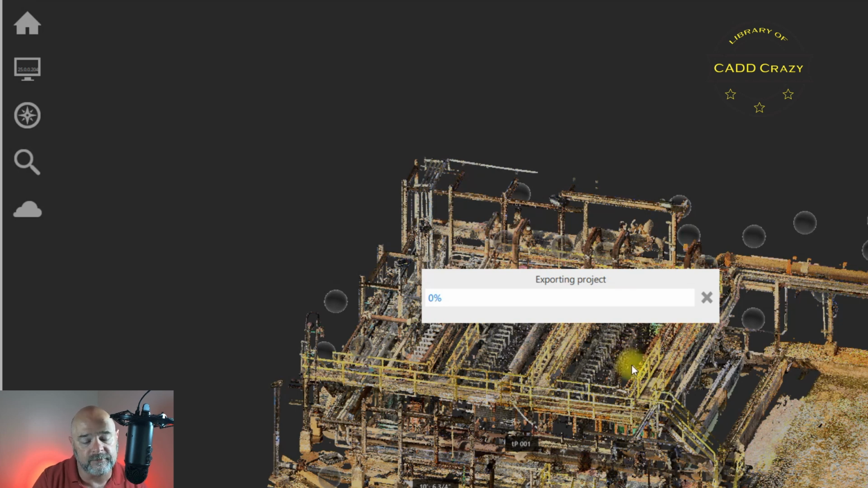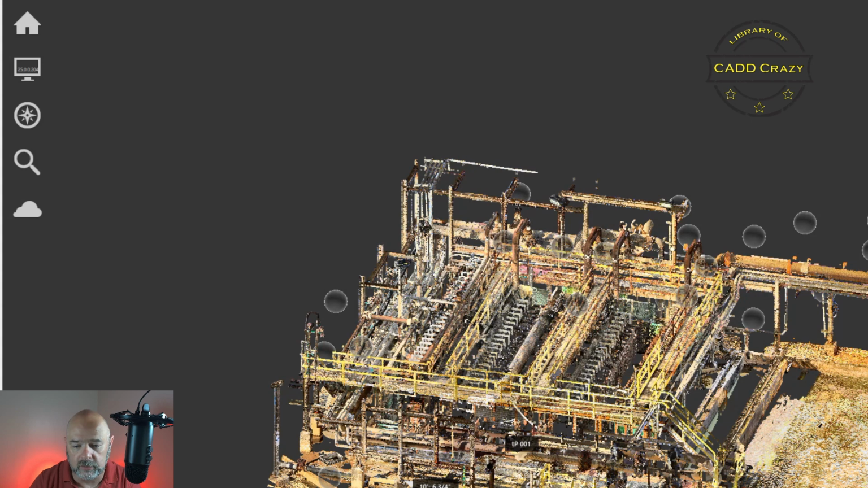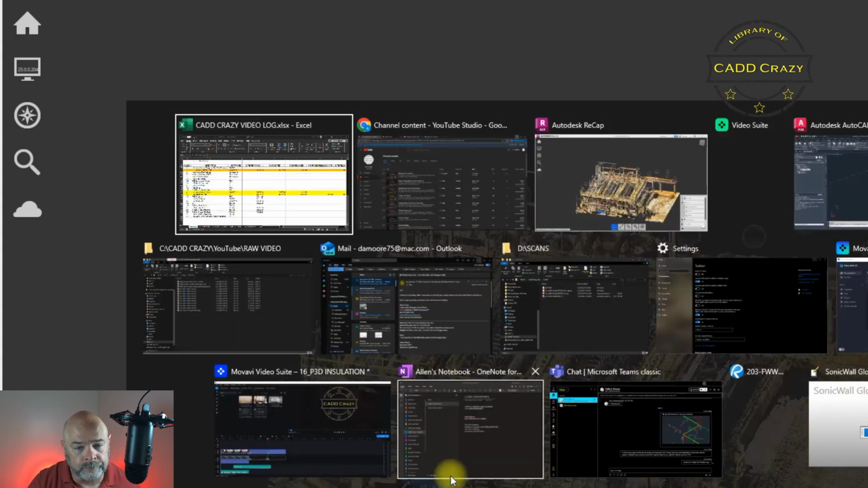Depending on how fast your computer is and how big the scans are, this might take up to 30 minutes. I mean, it could take hours depending on the total scan. Sometimes it is pretty fast. I will not let you sit here and wait until my computer decides to finish. So that finally finished. It took about 30 minutes to do this one right here. So let's go ahead and get into AutoCAD and I'll show you the reason why I did this.